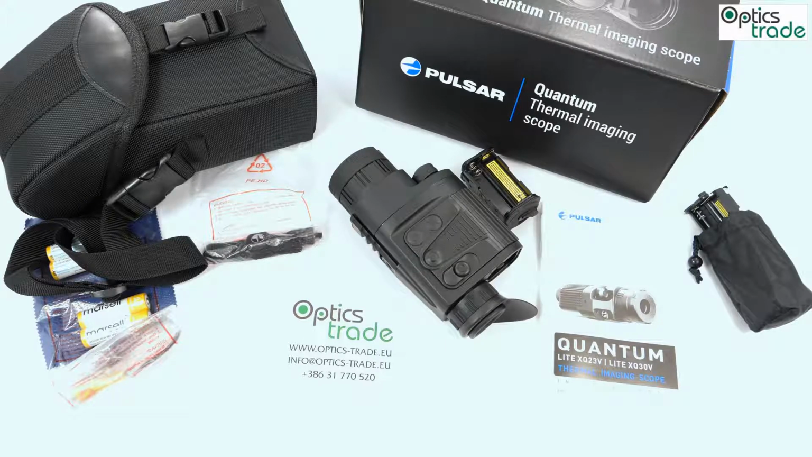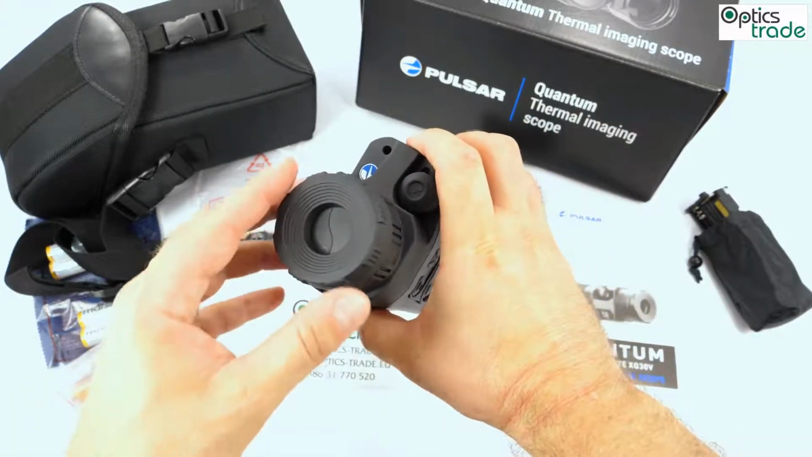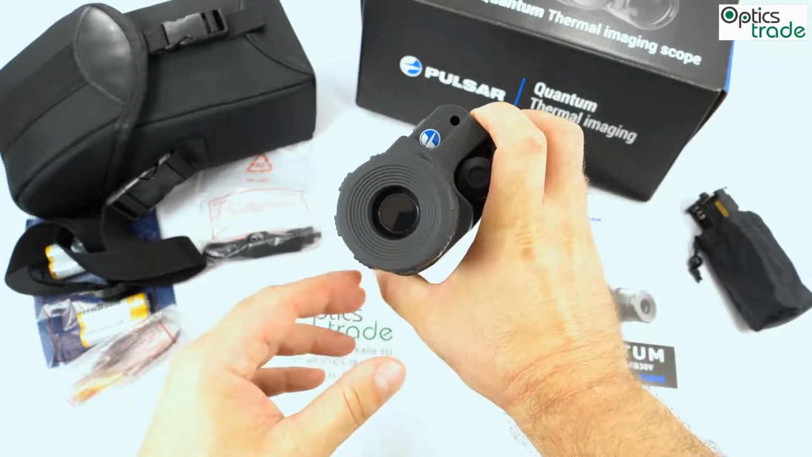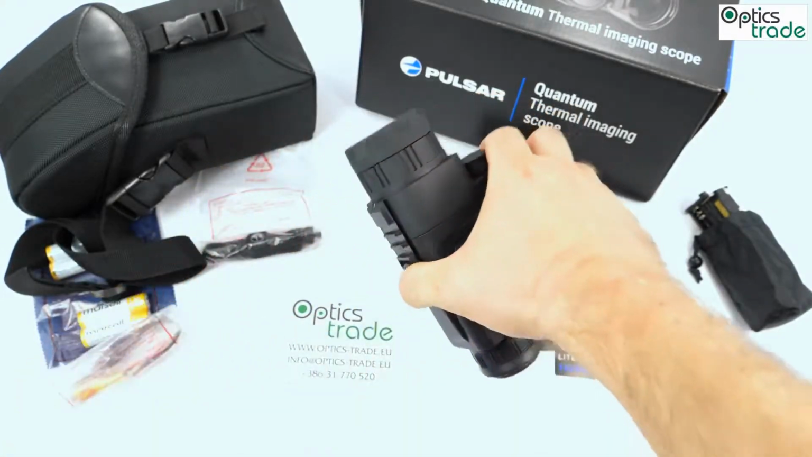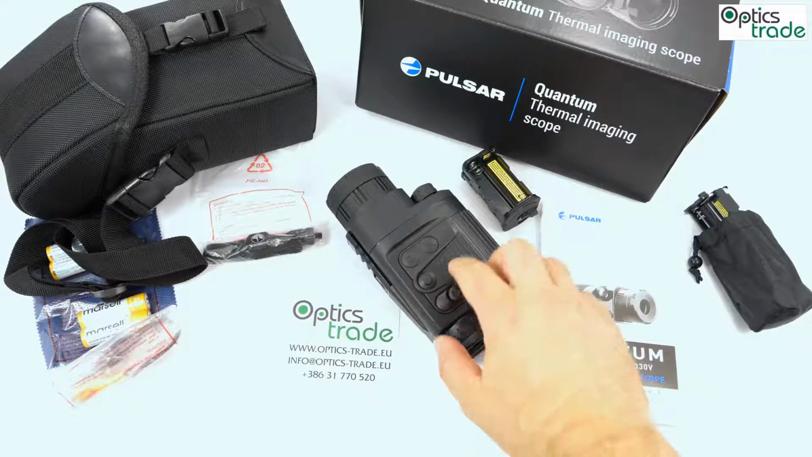If I say something more about the optical performance, in this device you're getting a 23mm objective lens with 1.4 aperture, a sensor of 384 by 288. It's a well-known sensor from the previous Pulsar Quantum thermal scopes. The pixel size is 17 micrometers and the refresh rate is 50.